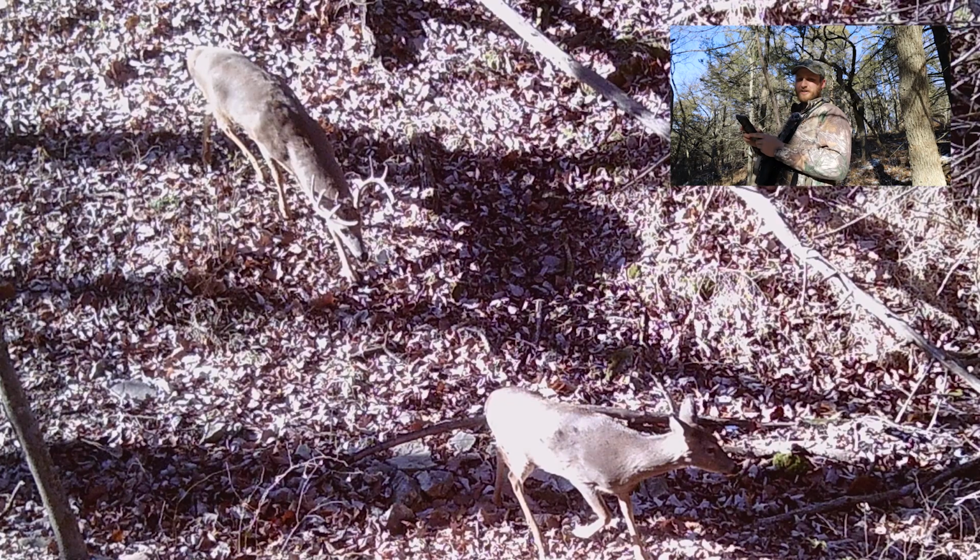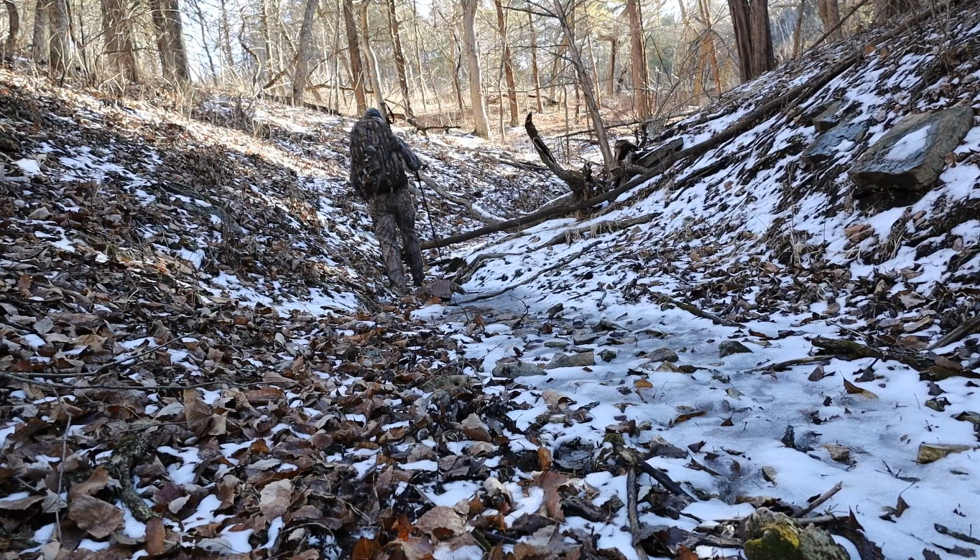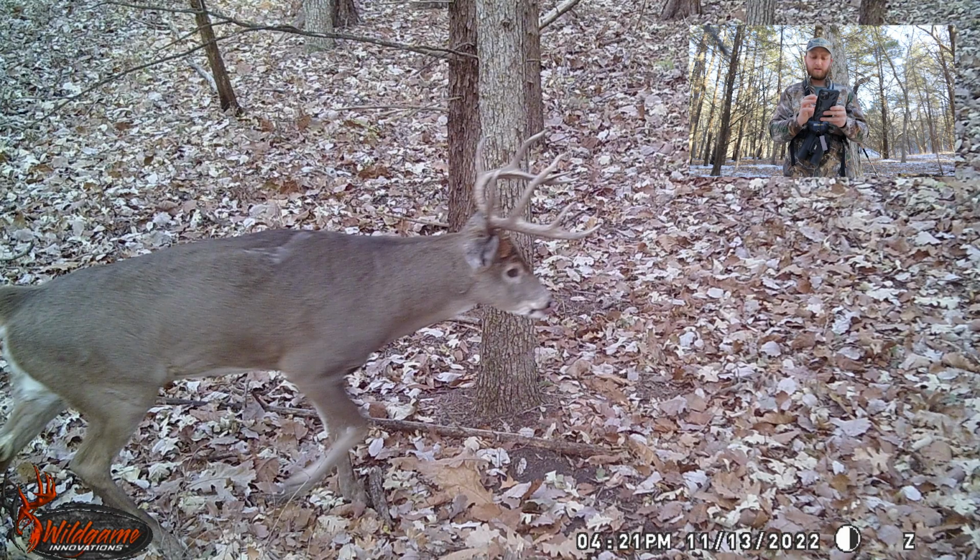There's a pretty good 9 point chasing the doe. That may be the 9-point I've been getting pictures of all year. Here's my buck again on the 13th, so 1 day before I ended up shooting him.